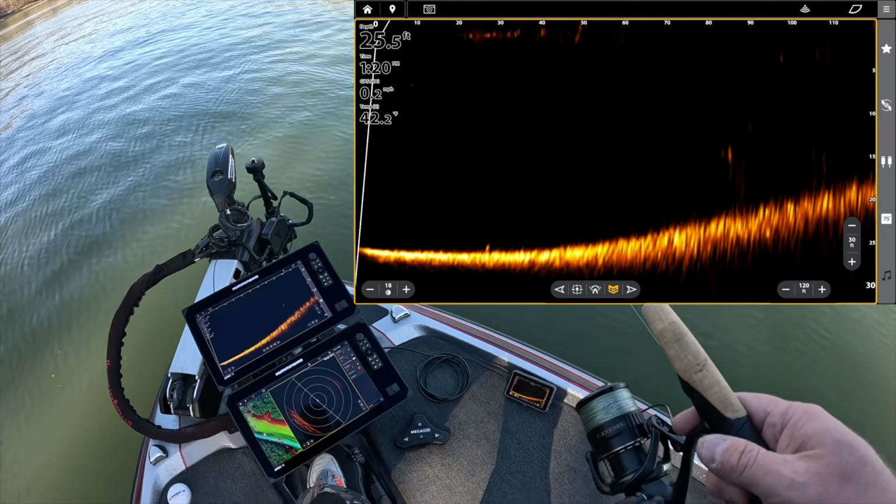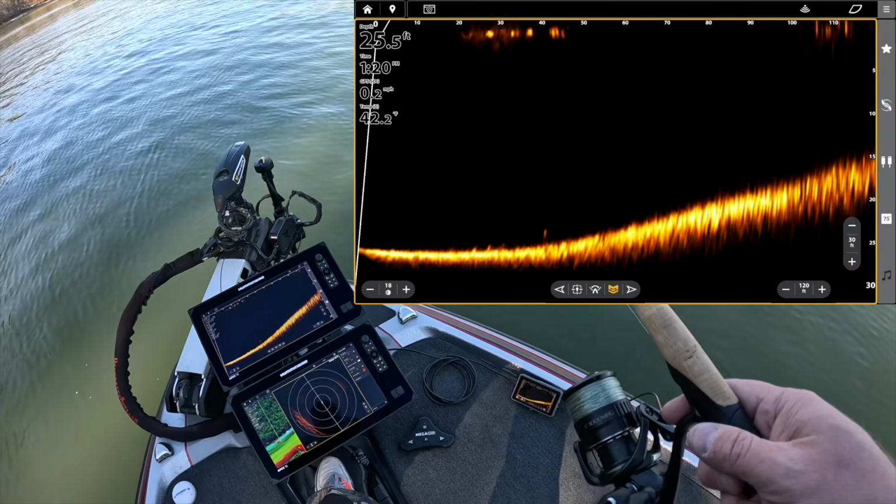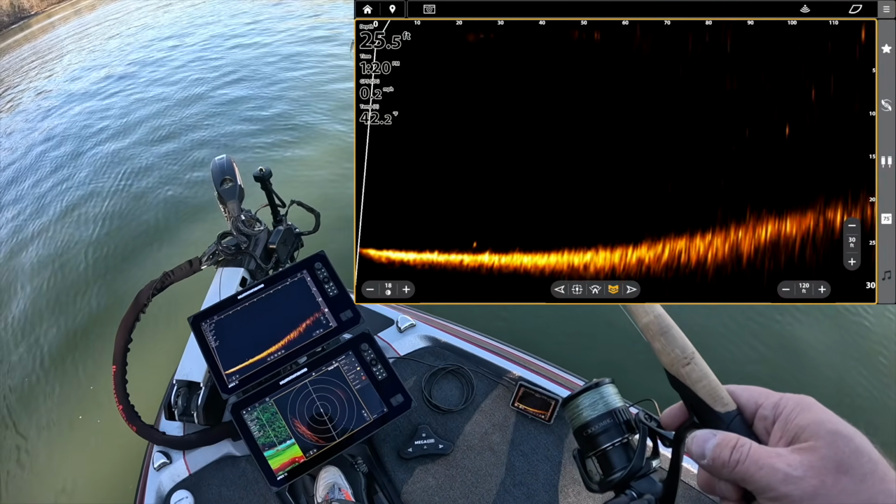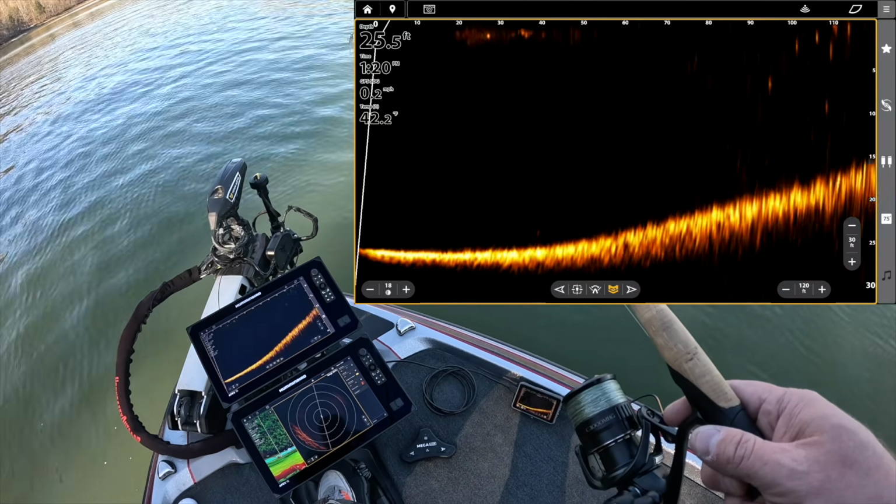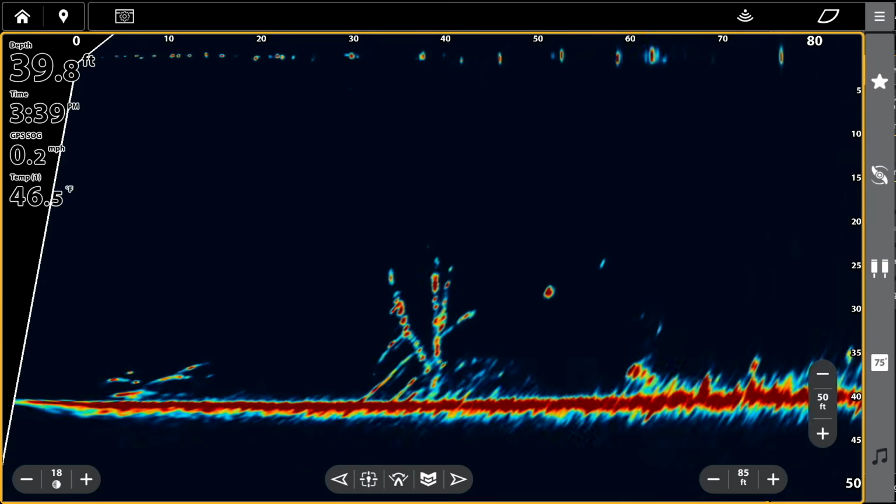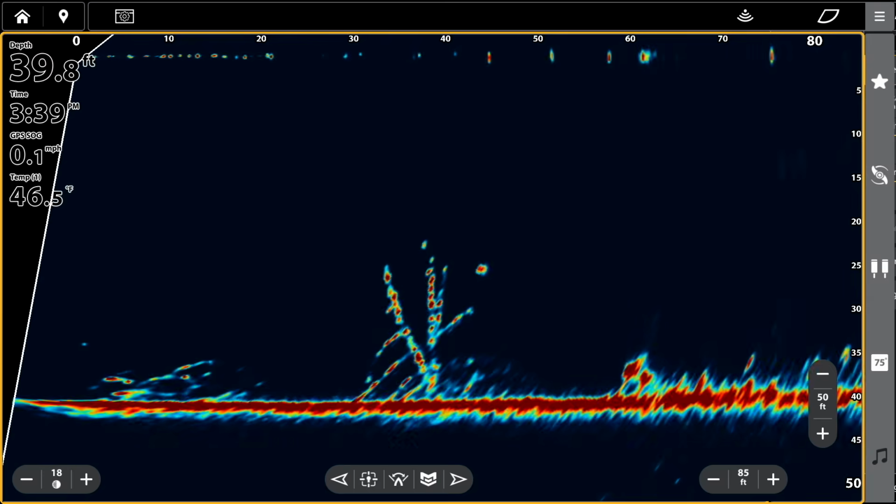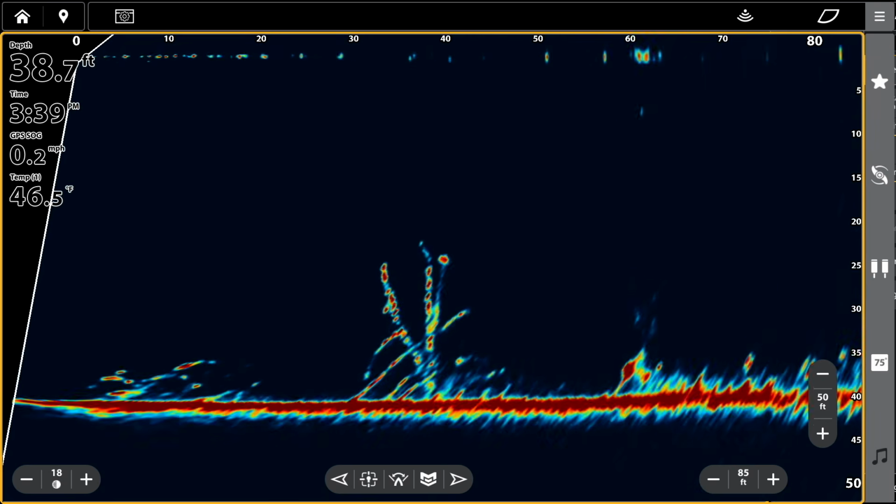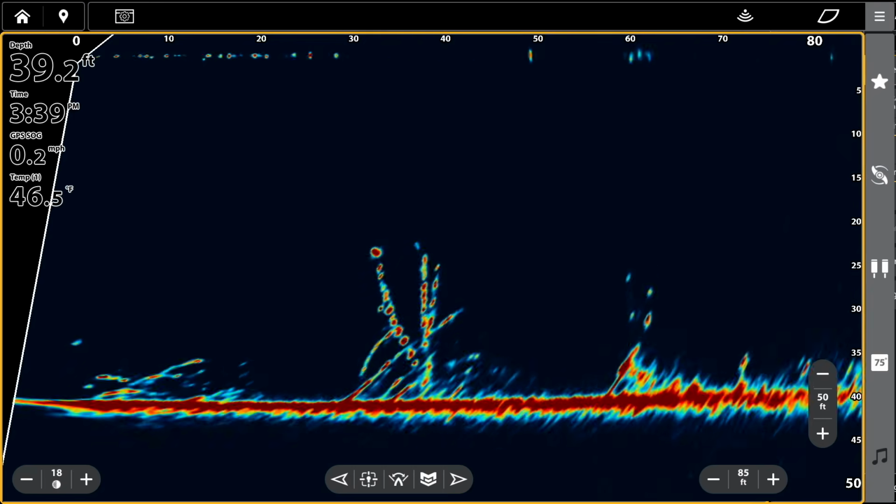let's see if I can get back on these fish over here. Might have moved. They're gone. So what I was saying, guys, I don't do a lot of just scoping. Yes, I've caught a bunch of fish doing it, but it's not primarily what I use forward facing sonar for.